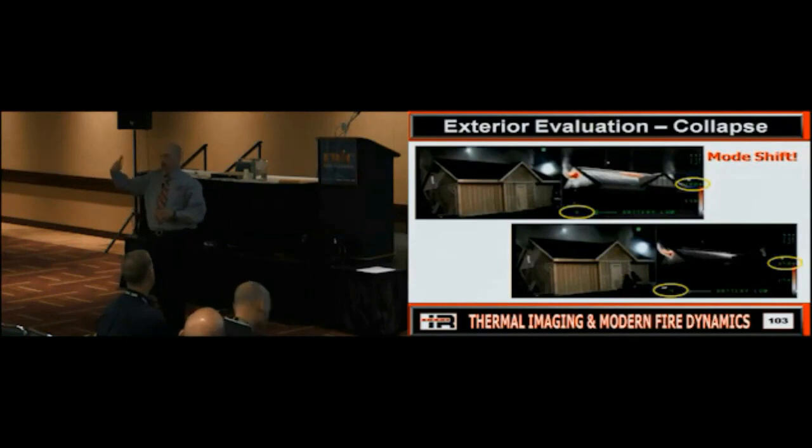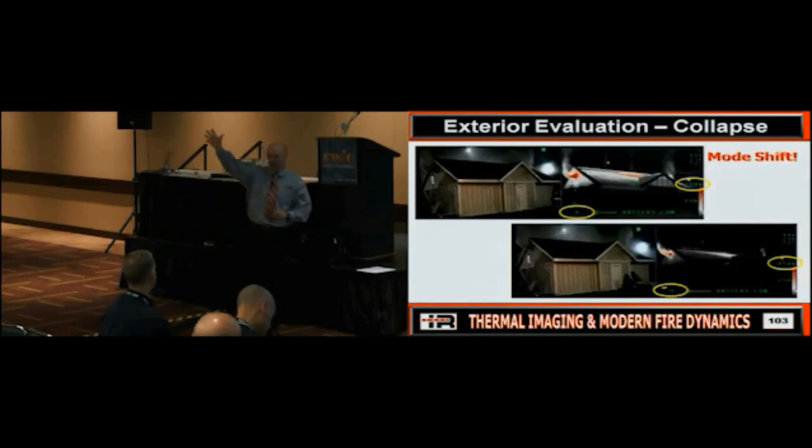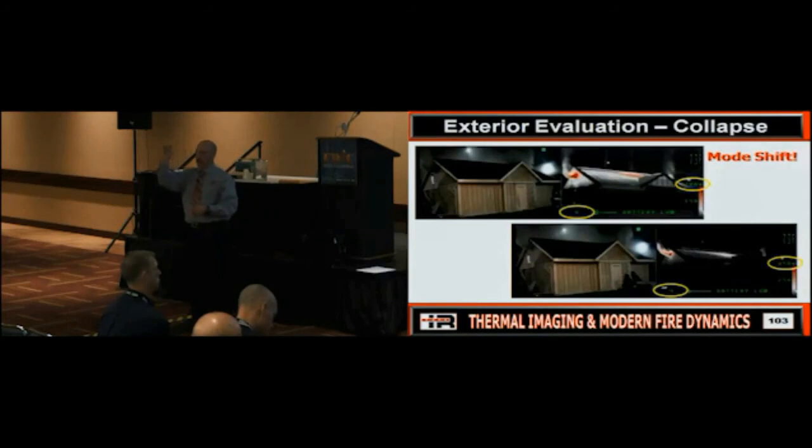Depends on the thermal imager. Some thermal imagers trigger off the center, some trigger off the overall image. So once again, you've got to know your thermal imager. That's a good question, thanks for bringing it up. So you need to understand how your thermal imager triggers. It could be a percentage of the overall image, or it may be the crosshairs in the center. So is everybody good on that?